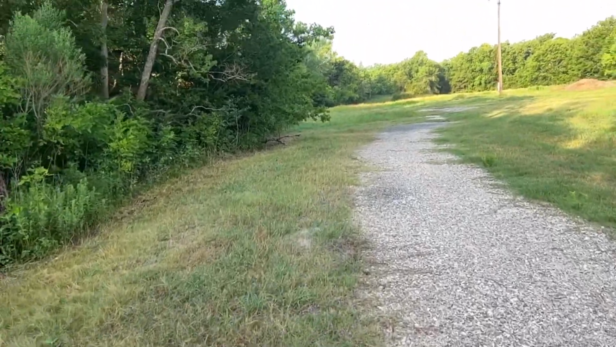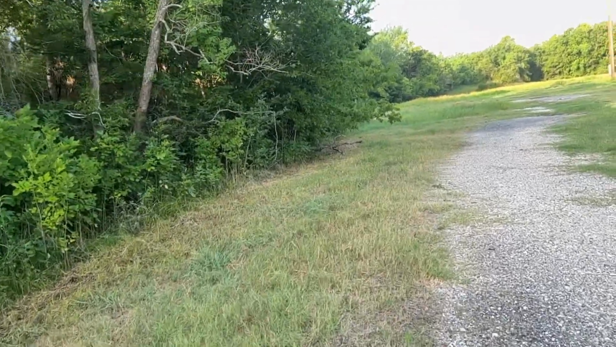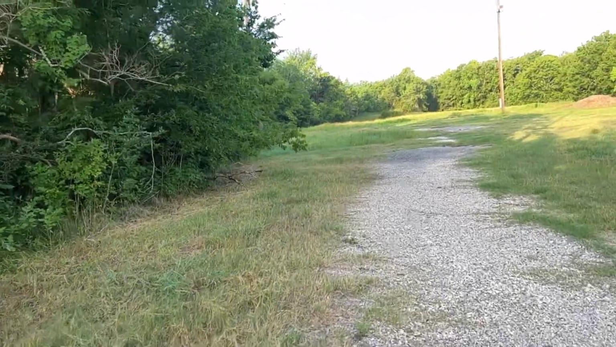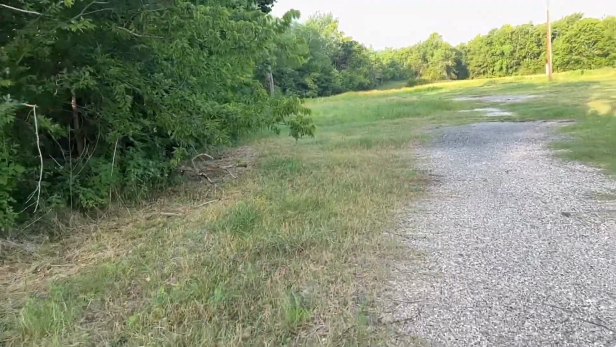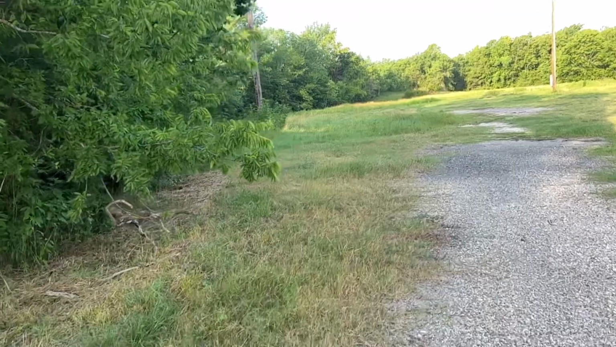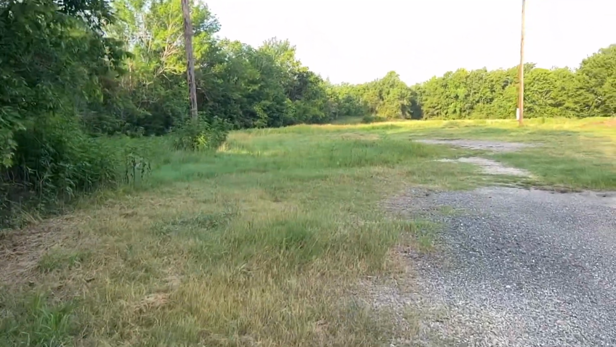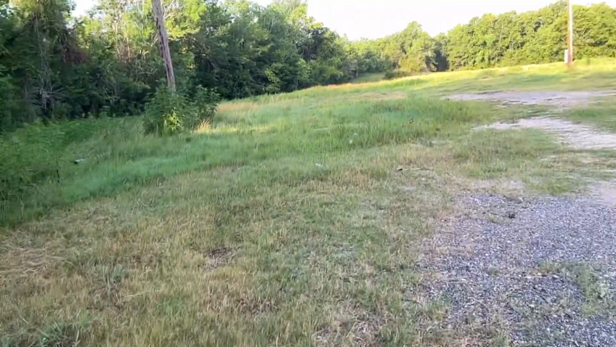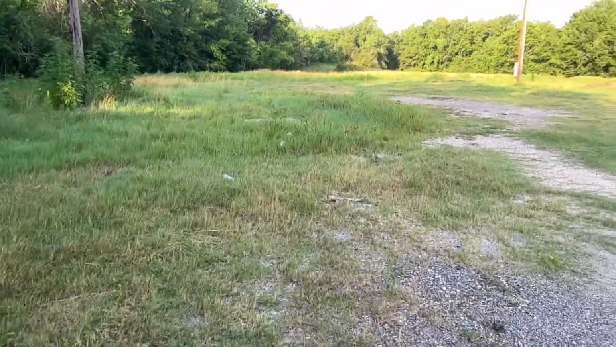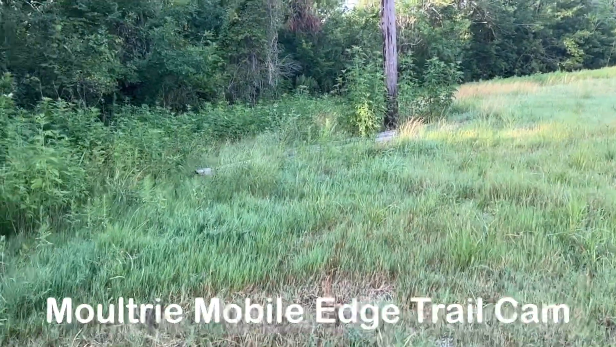Wanted to get an early start today because the actual temperature gets up to 100, and it feels more like 110. So we want to get this done early, and we're gonna go to our first camera here. If I remember right, this one is a Moultrie Edge Cellular trail cam.